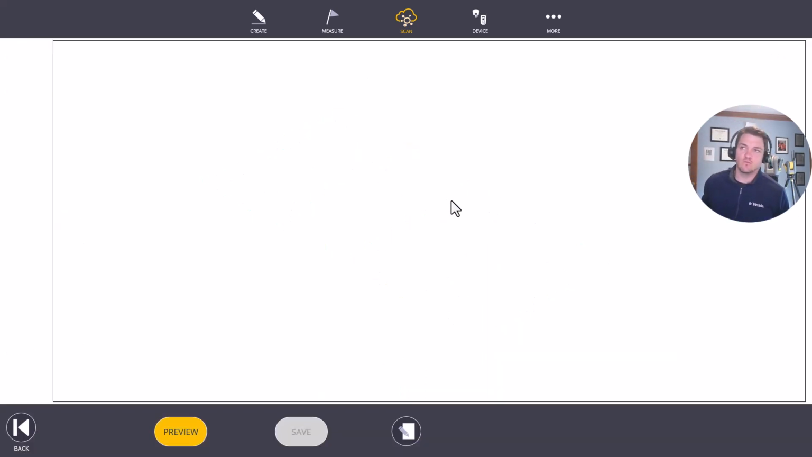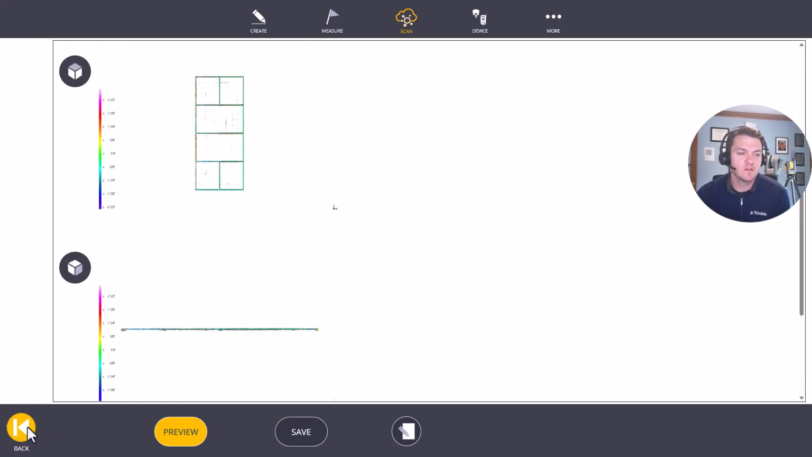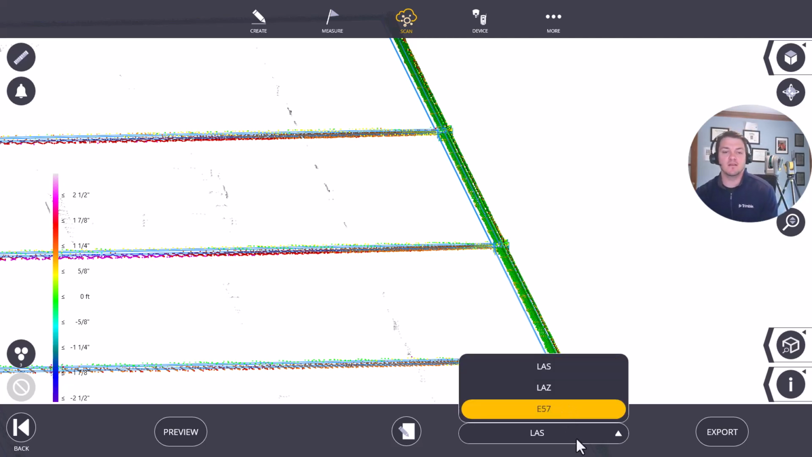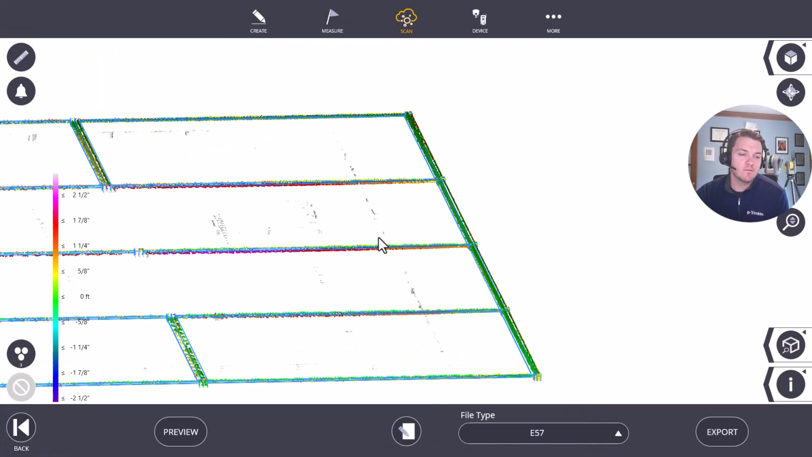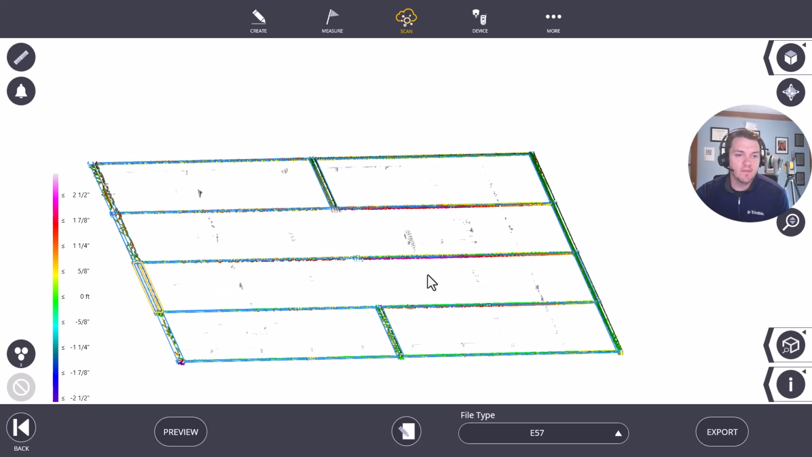For one element, it shows me pretty well what's happening, but obviously I can't zoom in here. So the other thing I can do is just export that point cloud as an E57, LAS, or LAZ. If I do that when I want to go back to Autodesk, I would just bring that into ReCap before I make a ReCap file, and then I can bring it into Revit, Navisworks, and AutoCAD. That's the camber inspection.